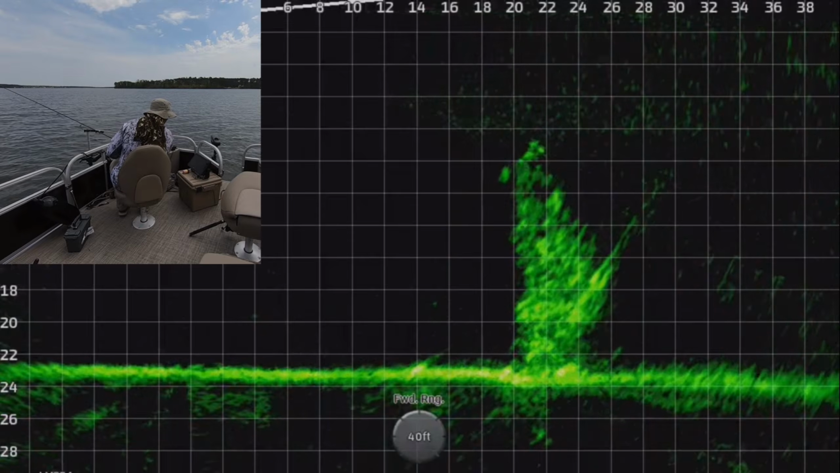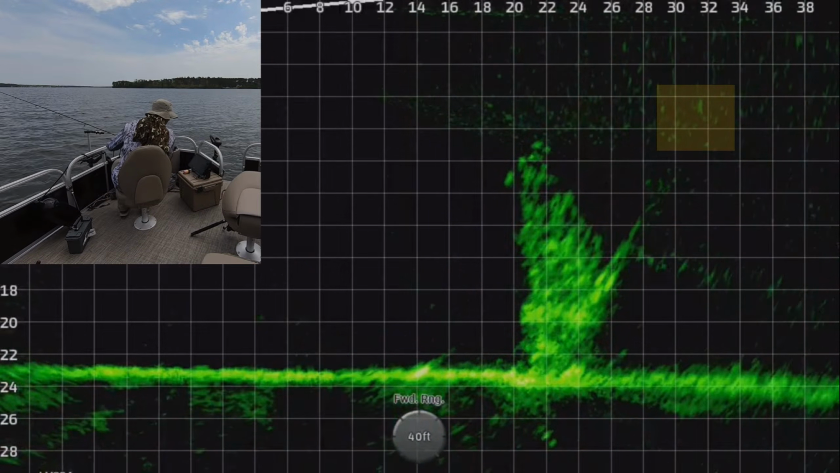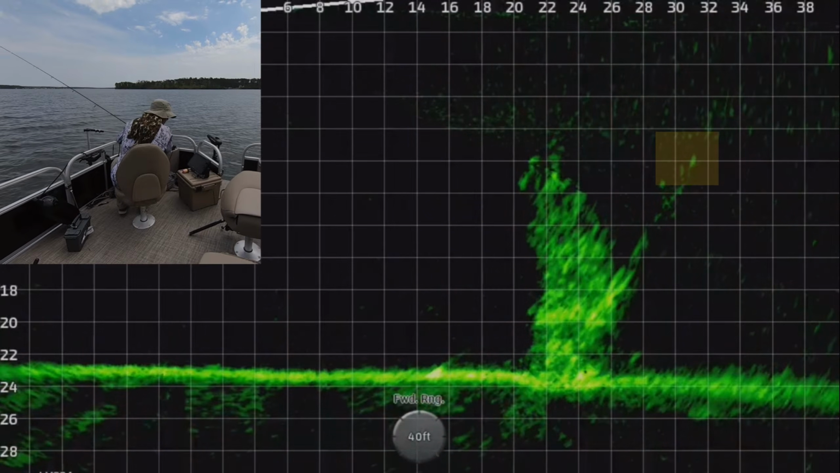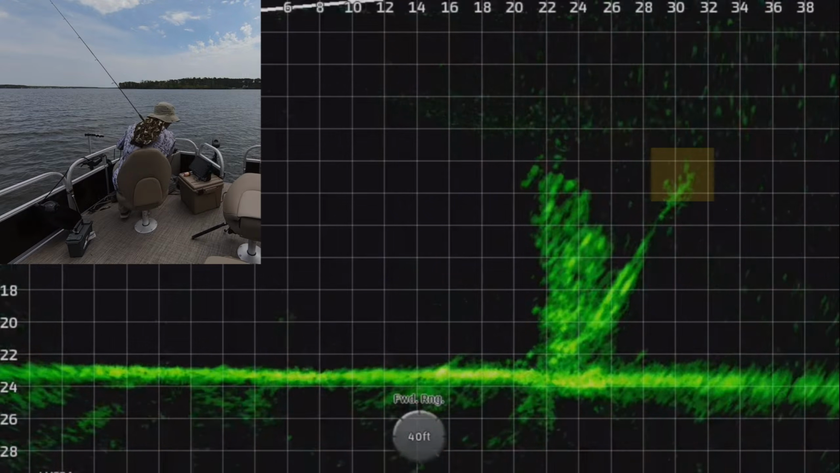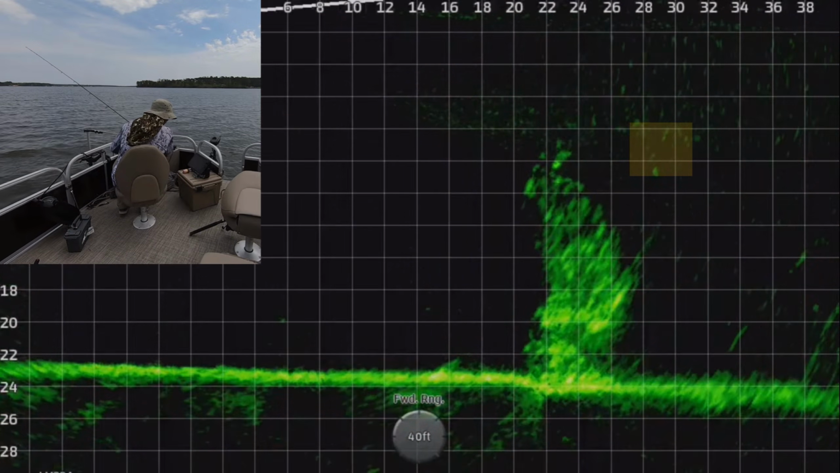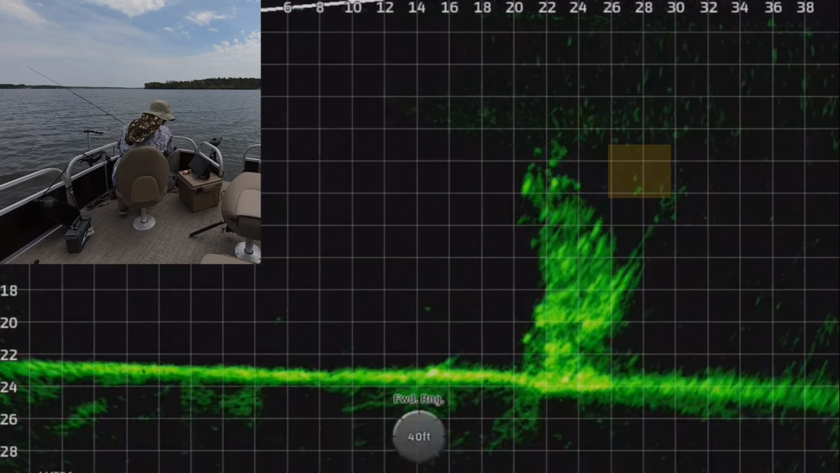Today was kind of a mixed bag. You can see my jig dropping down right up there. I've got it highlighted because there's a lot of pollen in the water today, and it's kind of hard to keep up with where the jig was. So there'll be a lot of highlights in here today.